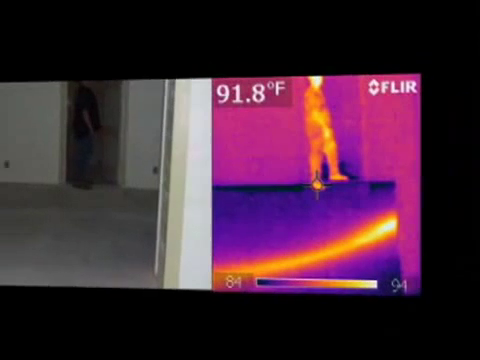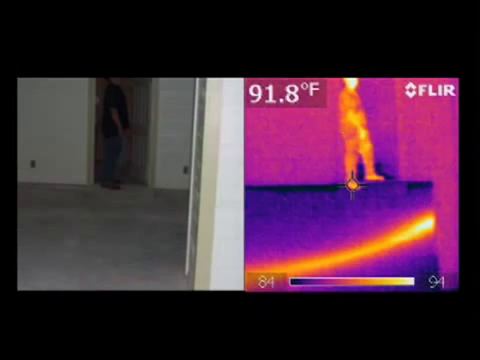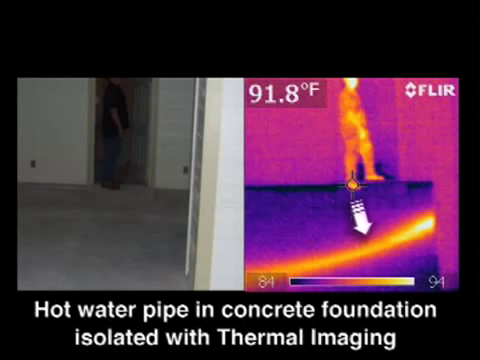In the next image here, we see that we isolated a hot water pipe that was located in a concrete foundation. And in this particular location, it was in a position of vulnerability and there was a defect in the installation. Fortunately, they caught this before they purchased the home.